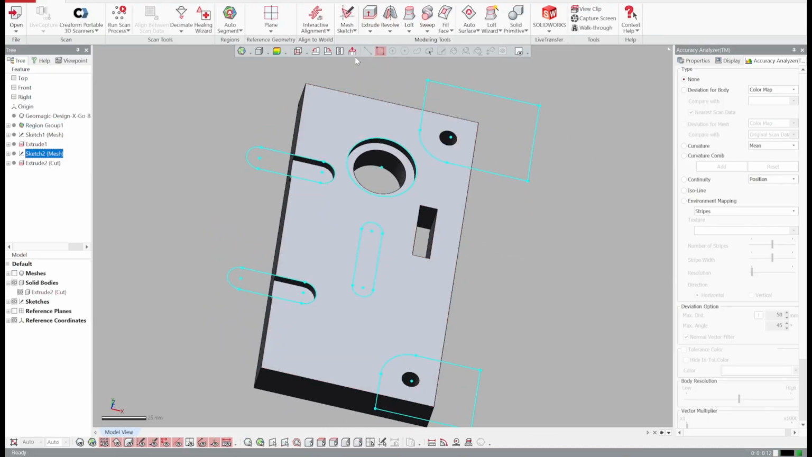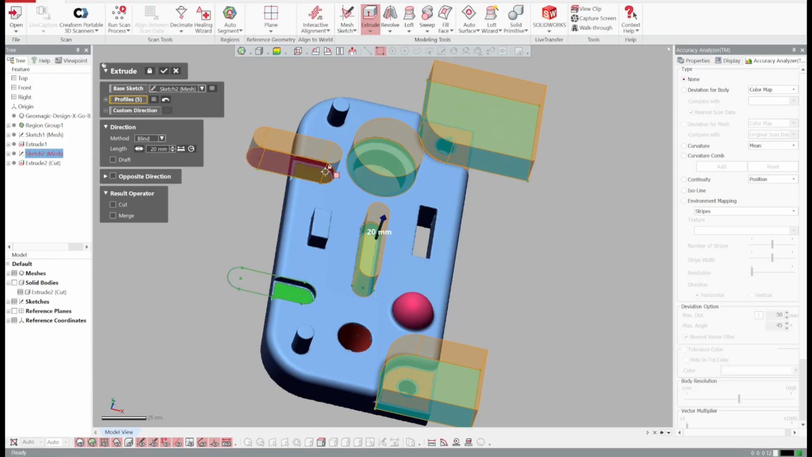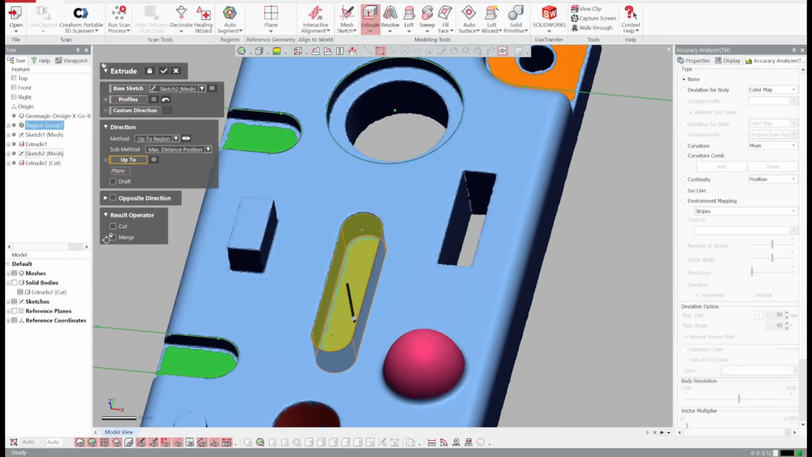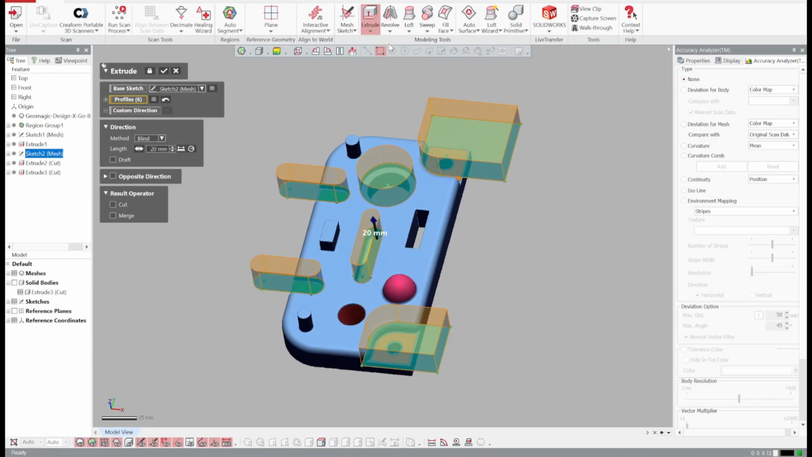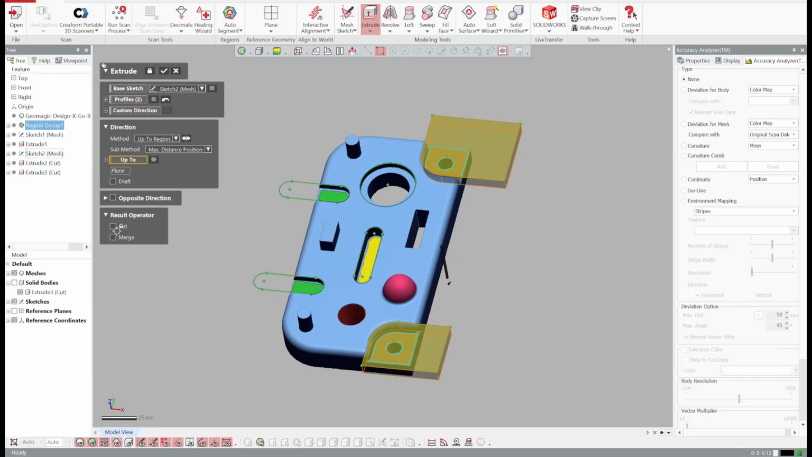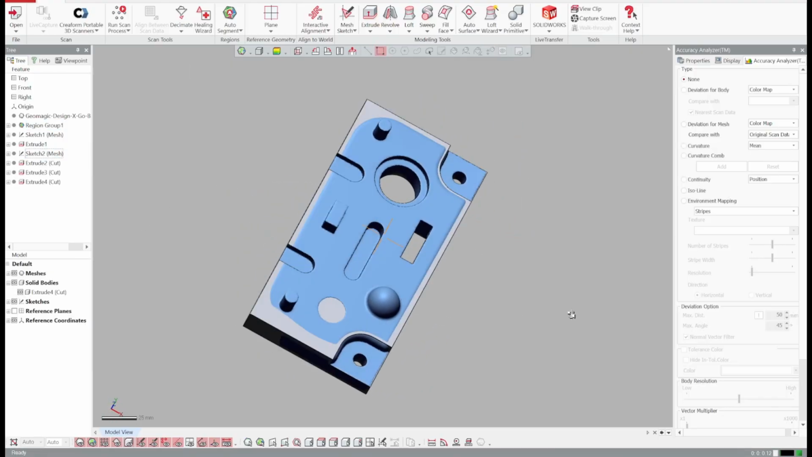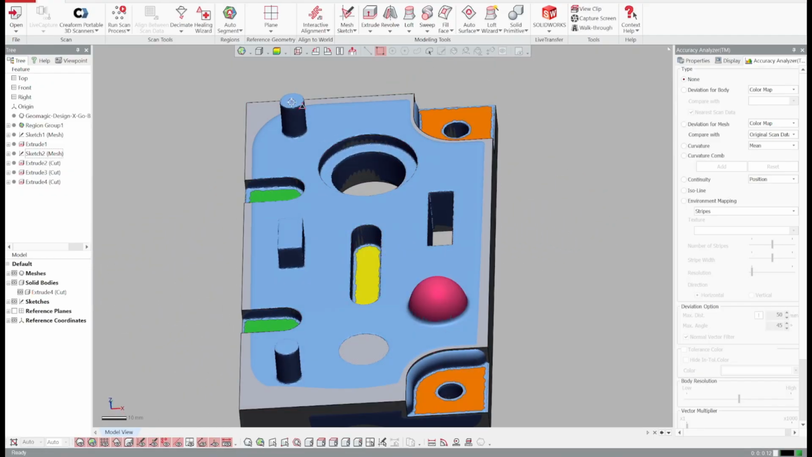Then I'll do this one here. And then these sides. And it's getting there, it's almost there. Go ahead and add the top parts.